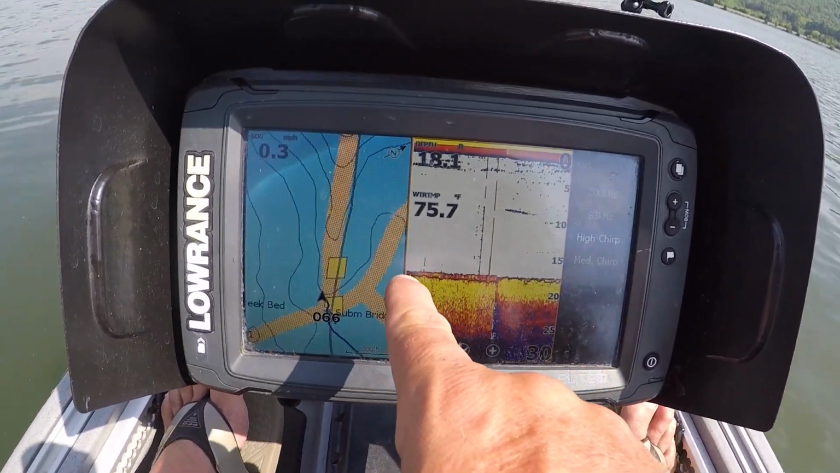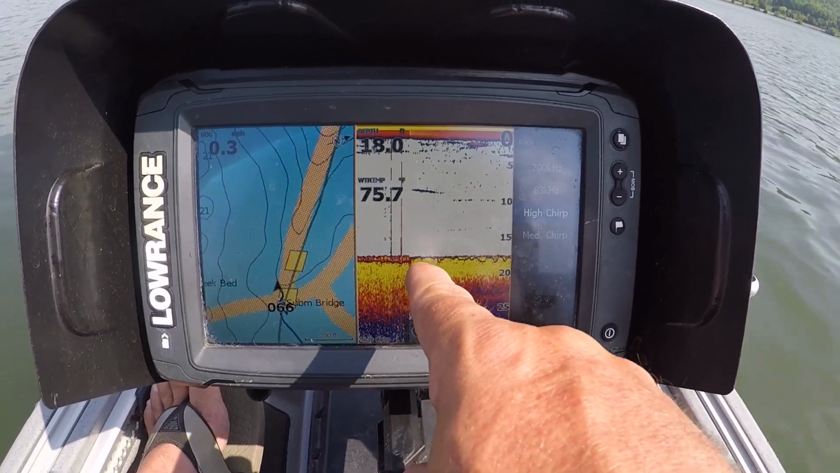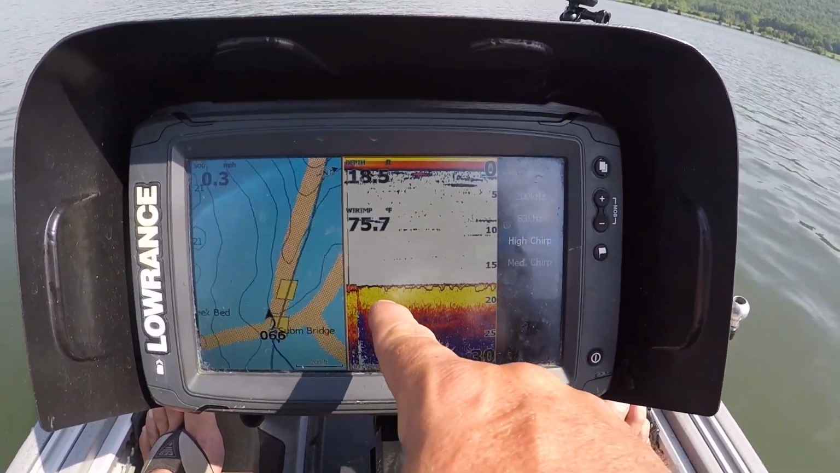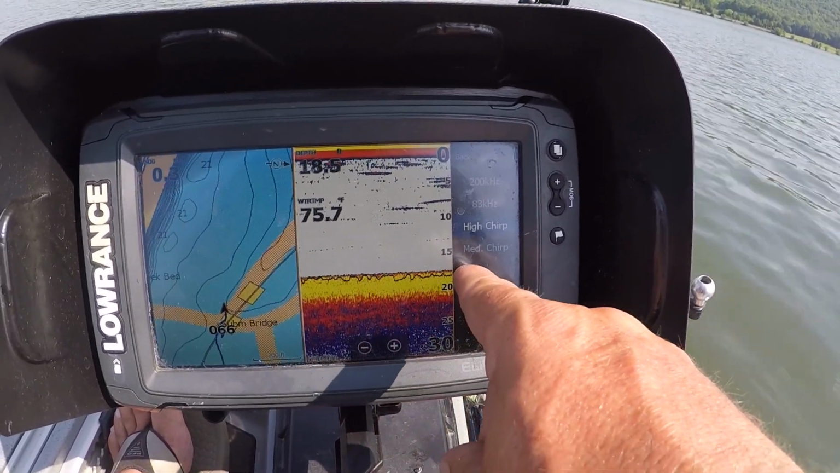But as you notice, as I come off of that creek bed and I get that softer stuff right there, that's mud or some type of surface change, and then as I'm drifting out of it, it gets uneven, and basically that black line is your hard return.